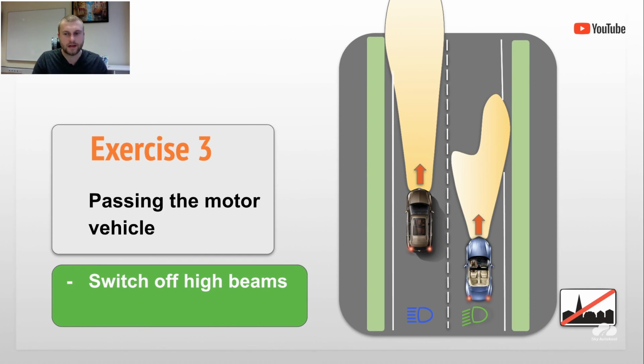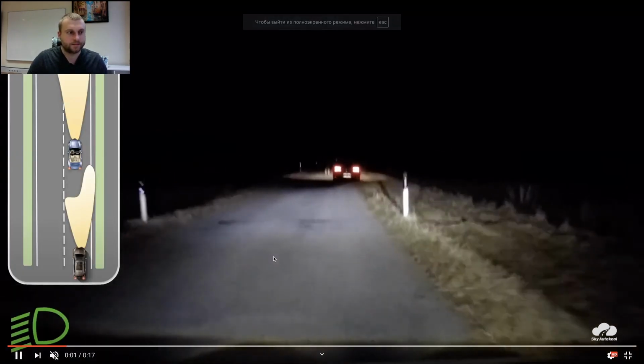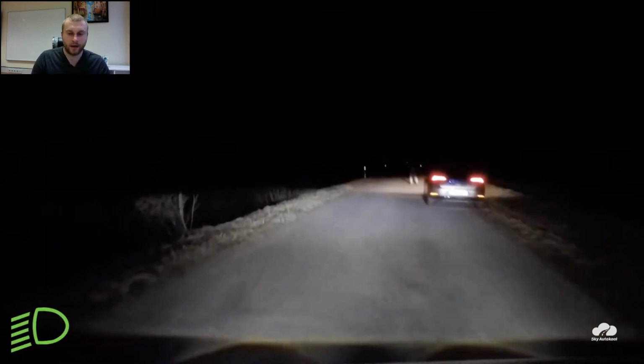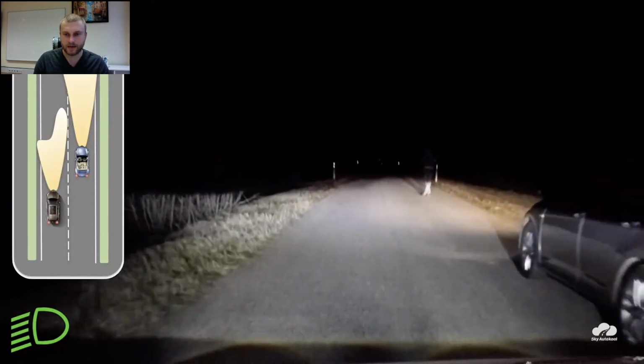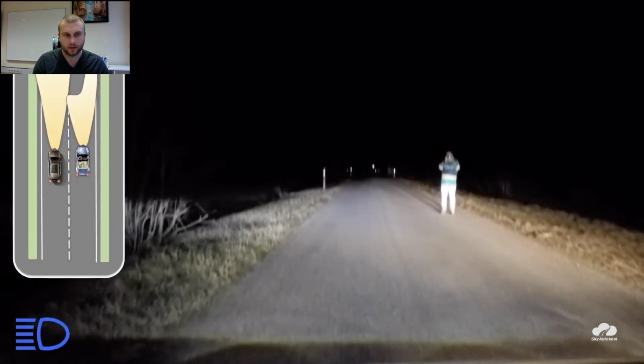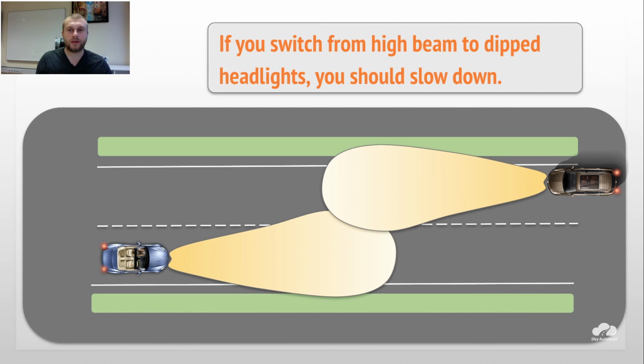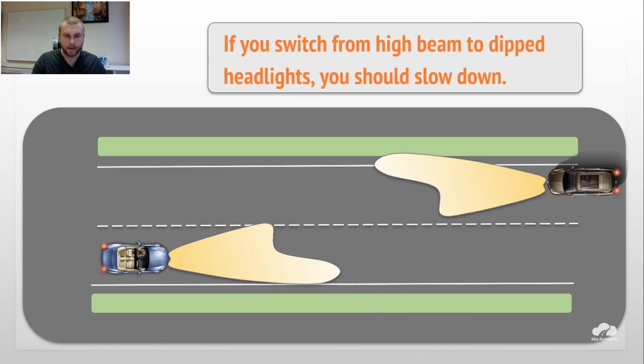And after that, if you pass him, he has to turn them off. Of course, he puts casual headlights. And we continue with the high beams and take our own position back. Once again, I blink. I have casual headlights. He has high beams. Now I put high beams, he puts headlights, and we go overtake him. Of course, if you switch from high beam to dipped headlights, you should slow down. As I already told, your eyes will be confused a little bit because they have to get used to the new road conditions.